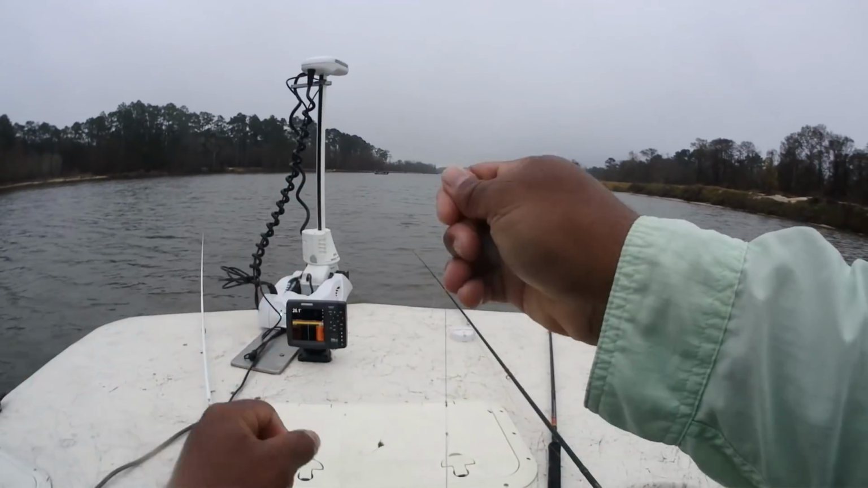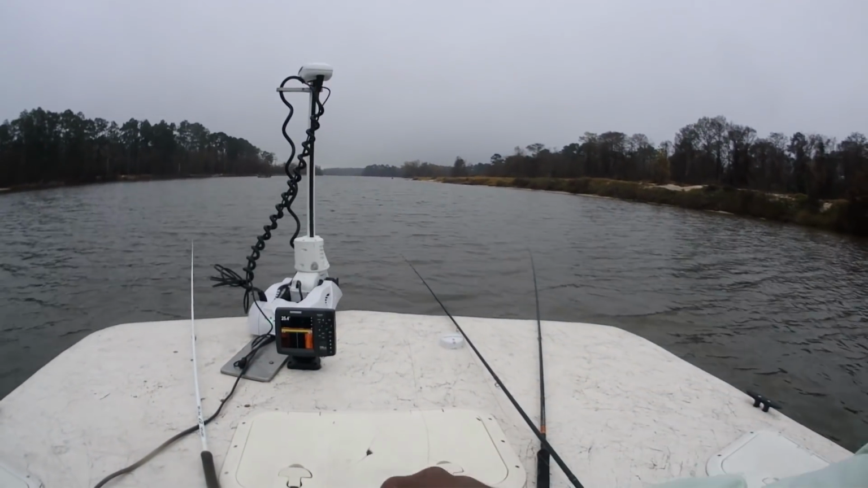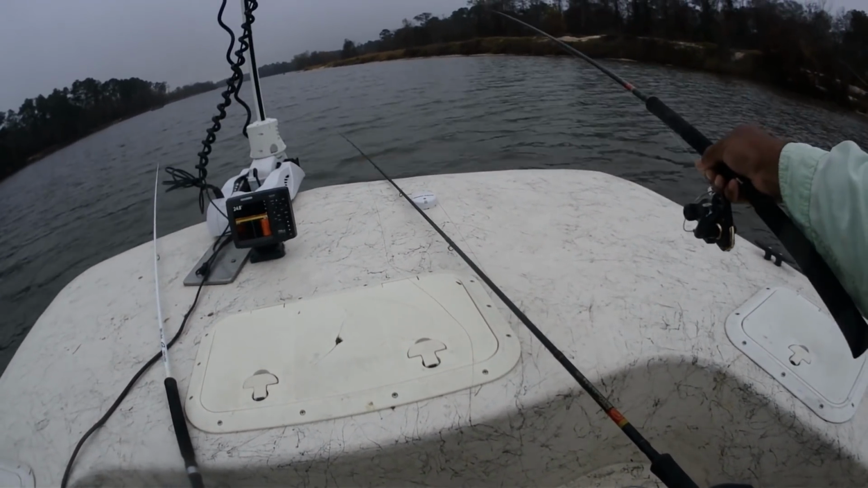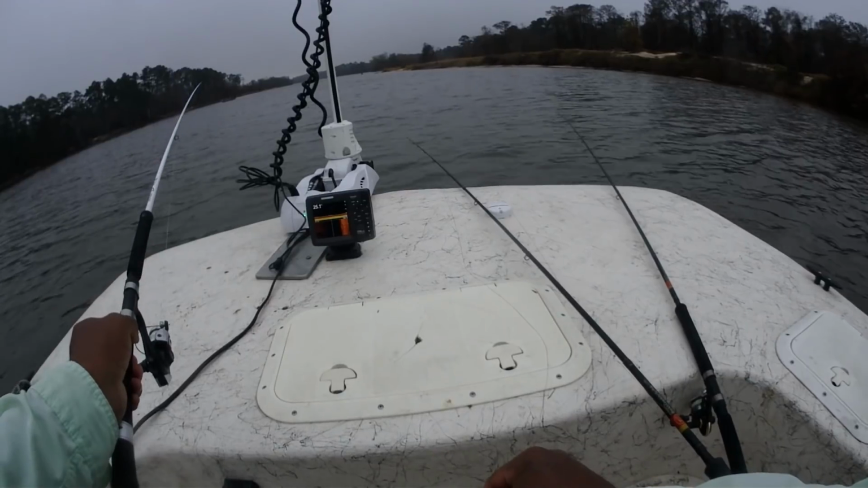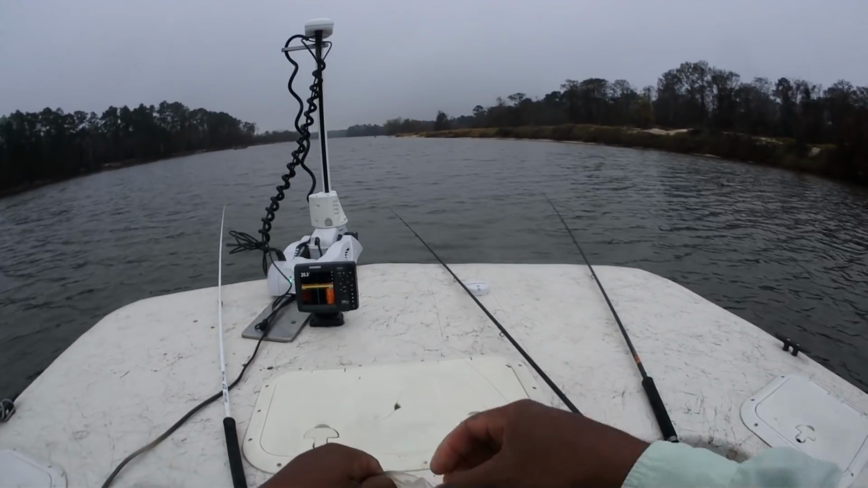Like I was saying, there's just no pattern on color. I was just saying I was gonna tie on another one of those bright chartreuse jigs, and there's another hit, and I missed him. And here it is. This one hits brown.